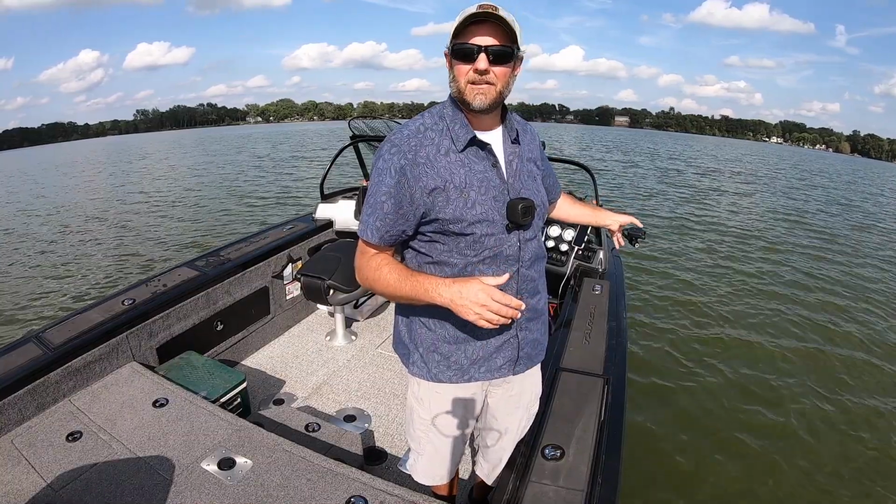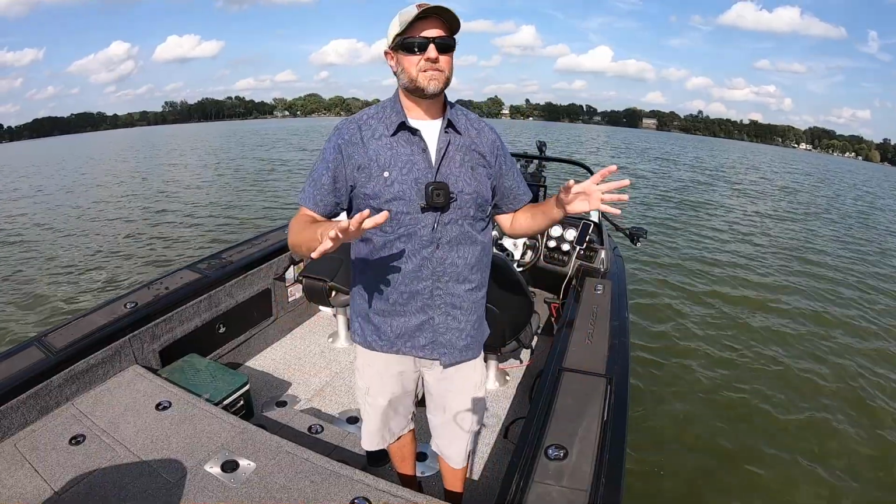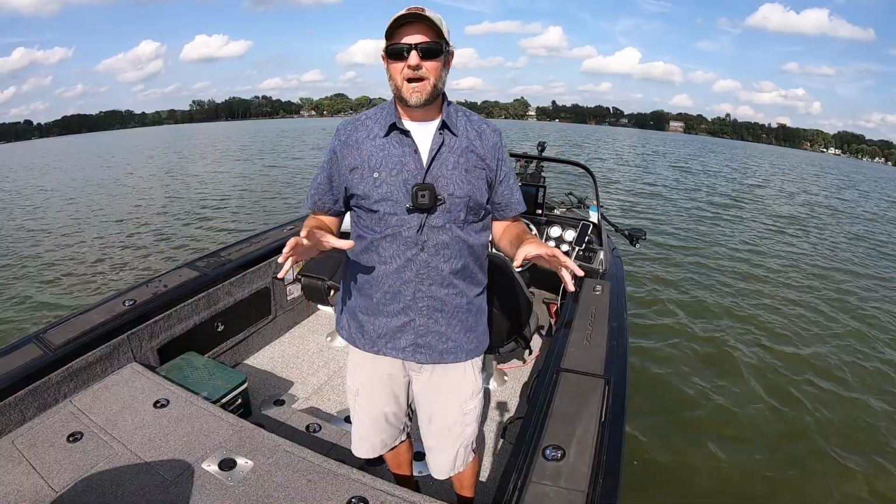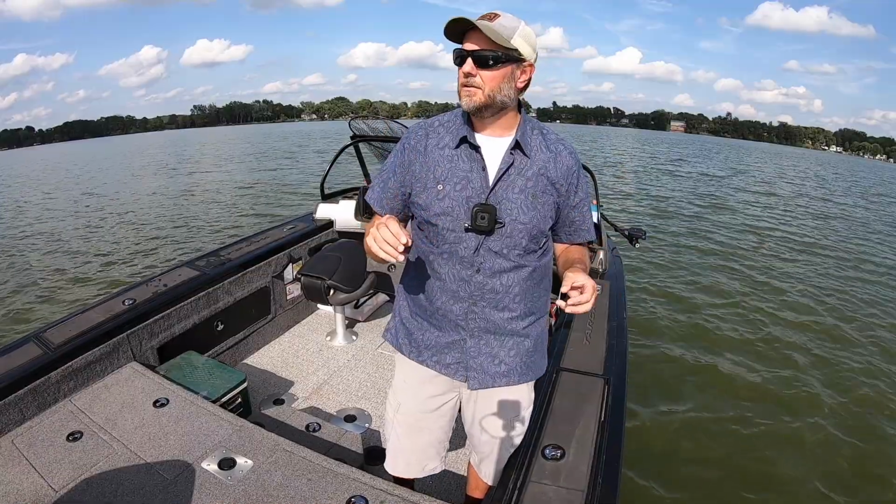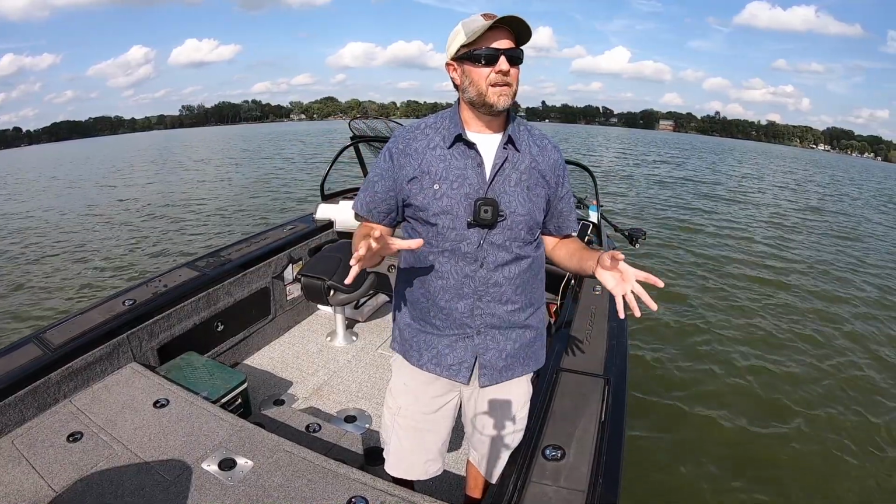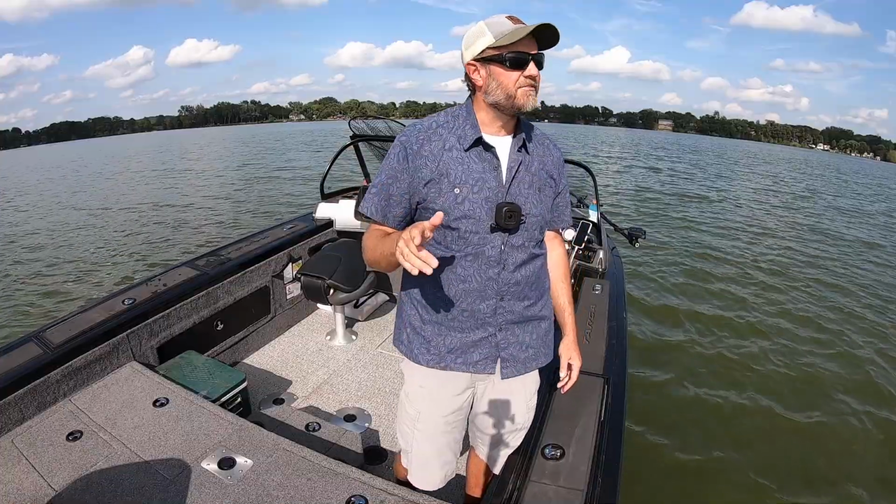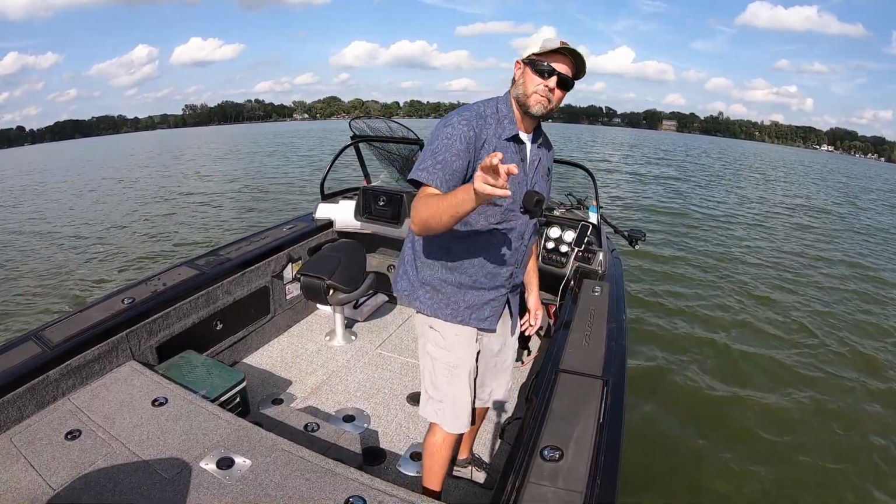So I've got Humminbird MEGA Live 2 newly installed on this boat, and we're just going to see if we can find them with the MEGA Live on this particular body of water. The catfish are bigger, at least I've heard. I've ice fished this lake before, never did great for catfish, but supposedly they're bigger in here, and we're going to try to find them using forward-facing sonar, specifically Humminbird MEGA Live 2.